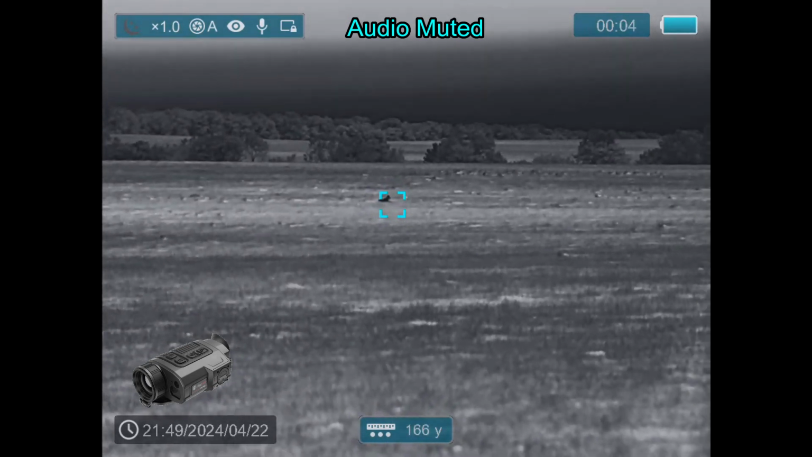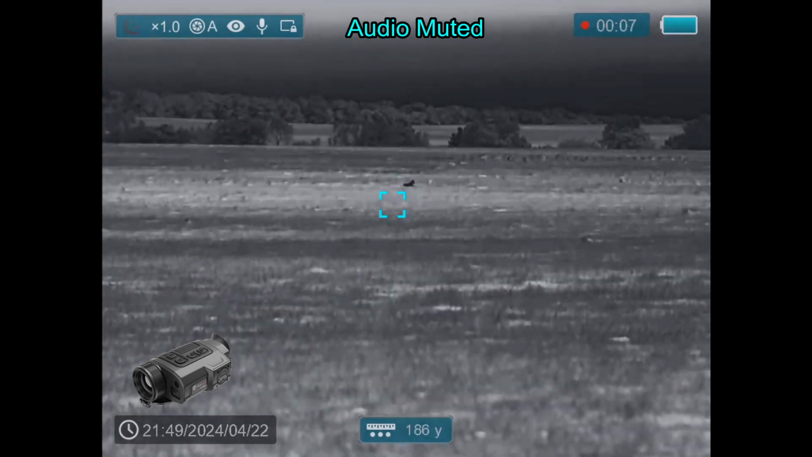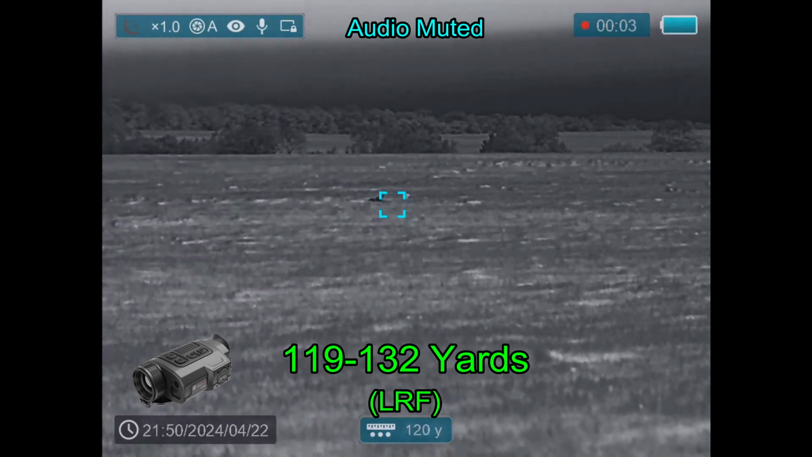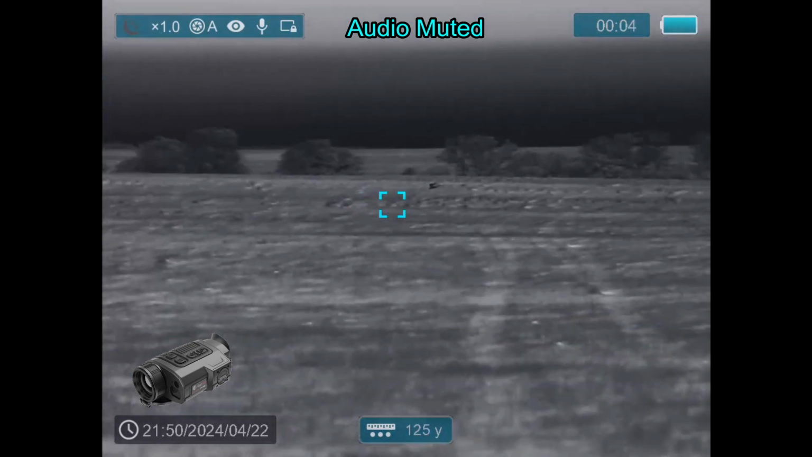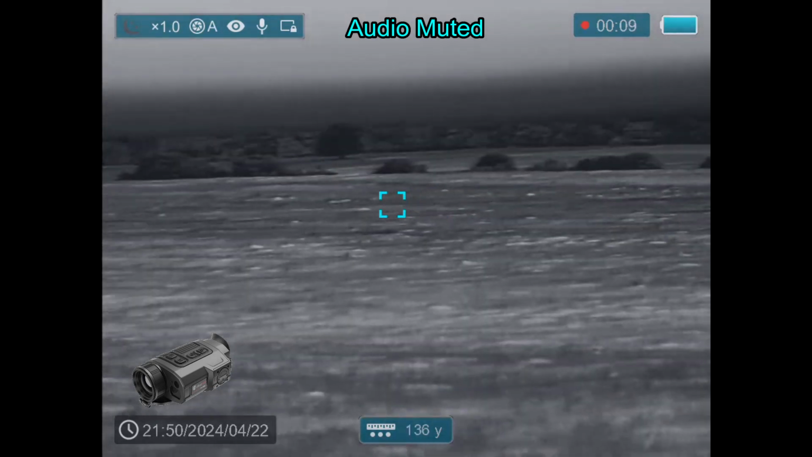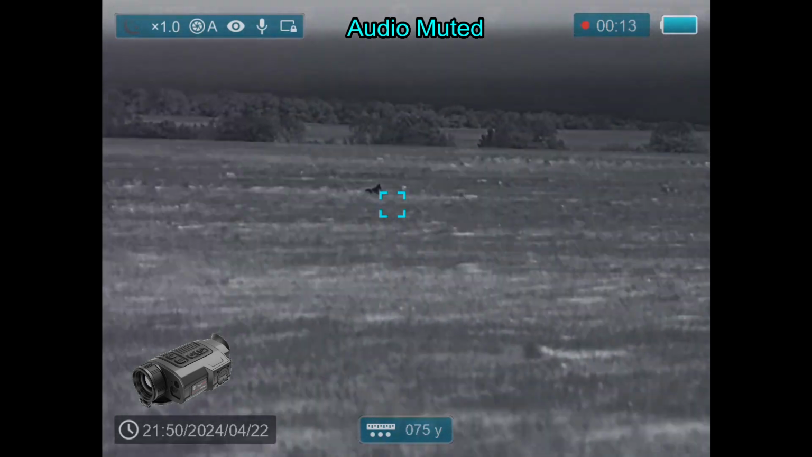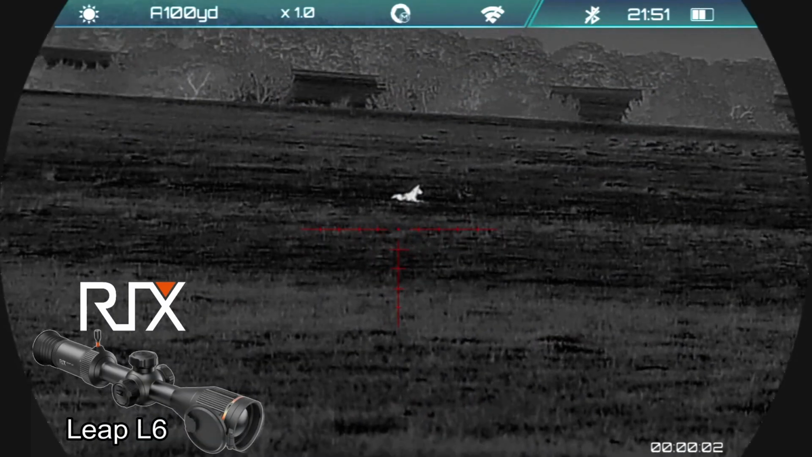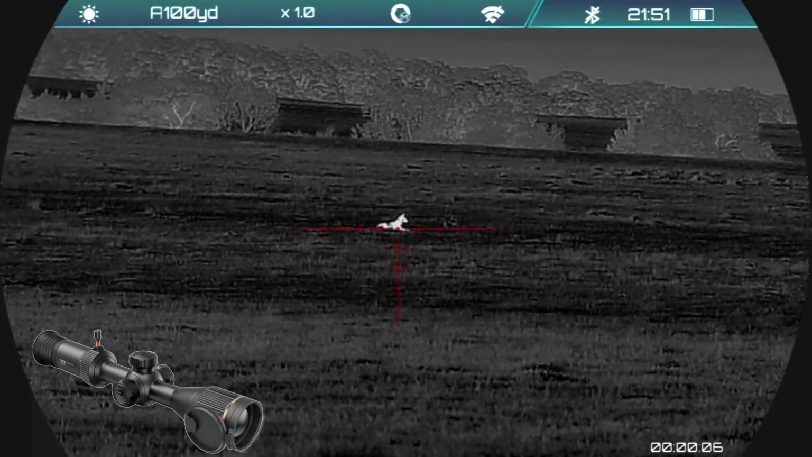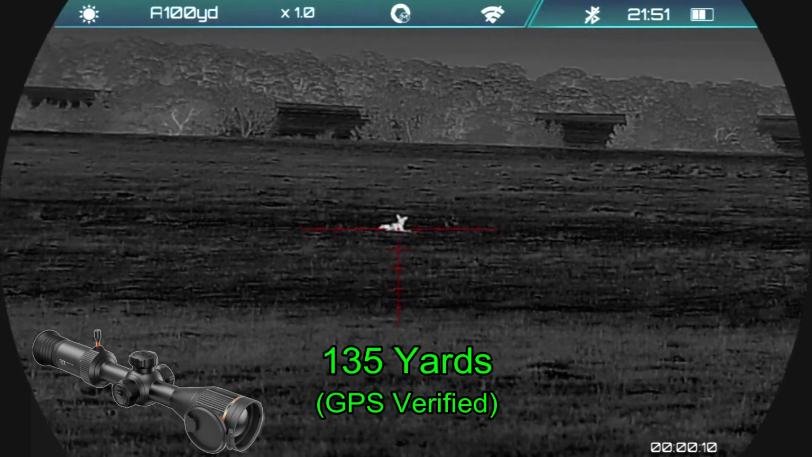Here I've moved up. Still a little further away than I would like. And now the laser rangefinder is telling me the coyote's somewhere between 119 and 132 yards. That one's out there about 180 or so. Nothing else in the field. I've changed over to my Rick Sleep L6 thermal weapon sight. I'm going to take a look at this close coyote.